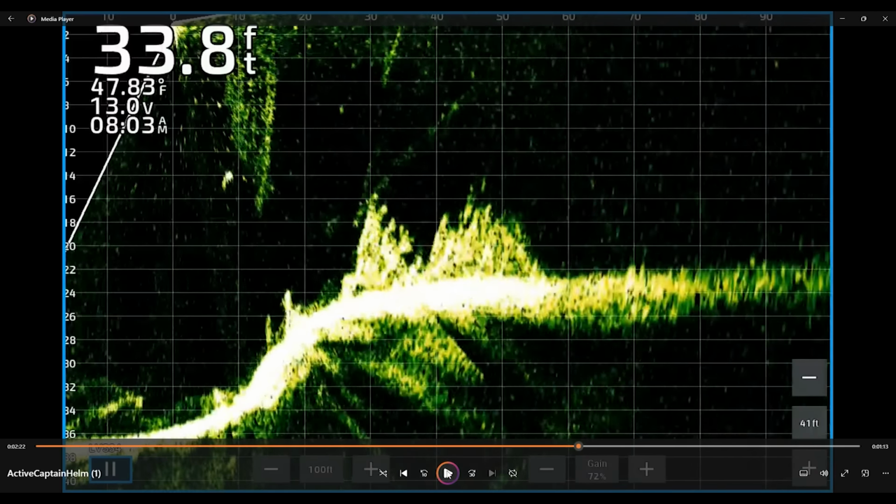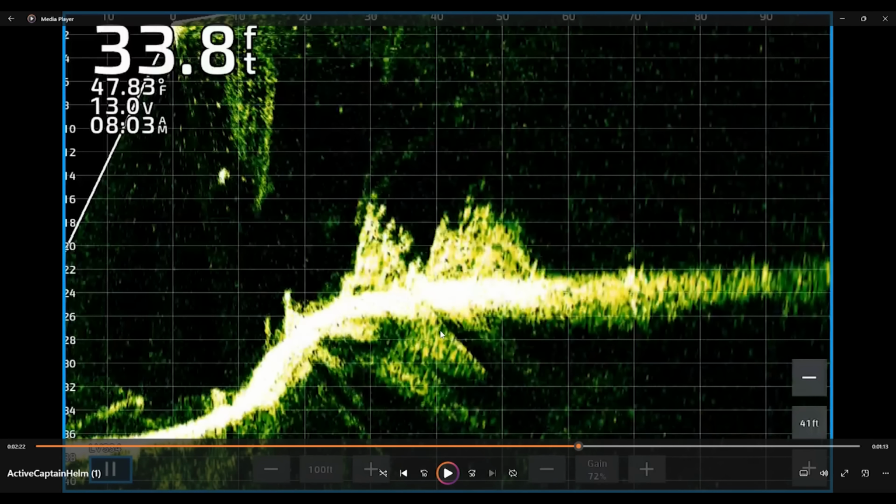Okay. Now, this is another way to learn how fish react. And this is how to fish cover efficiently. Before, you'd throw a jig at it for 30 minutes, this, that. Now we're here. That fish might not have eaten, then I can always come back and throw a jig at it.